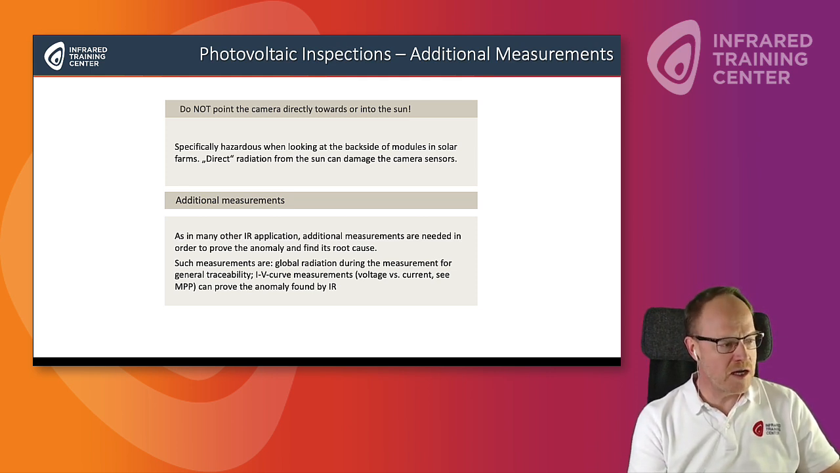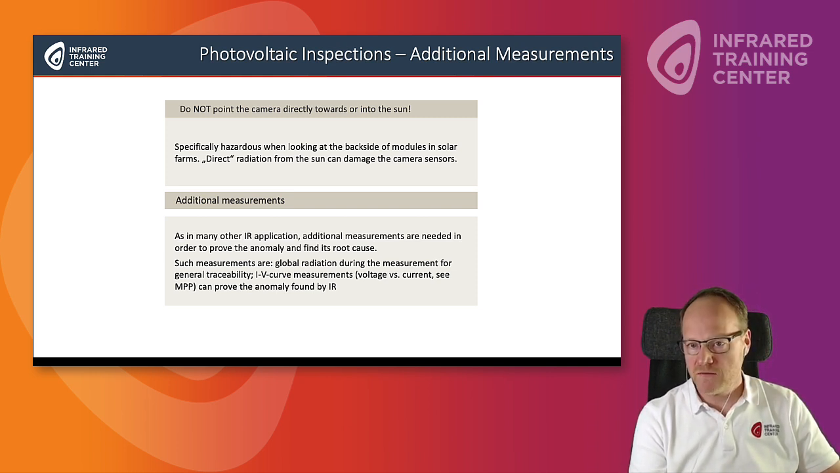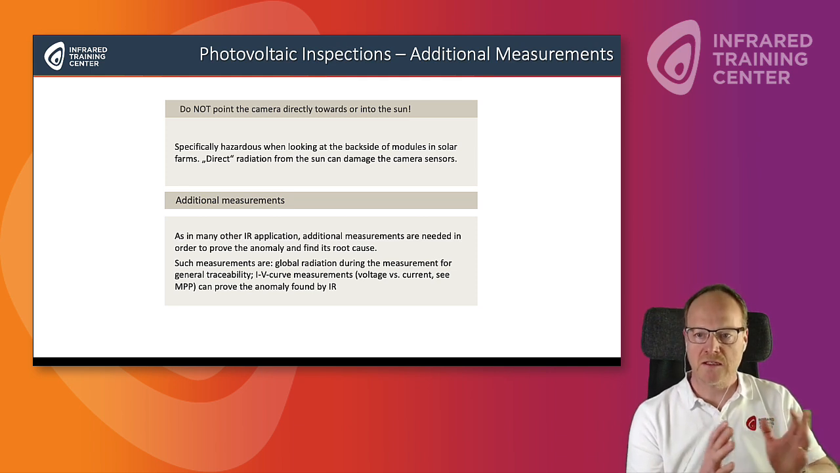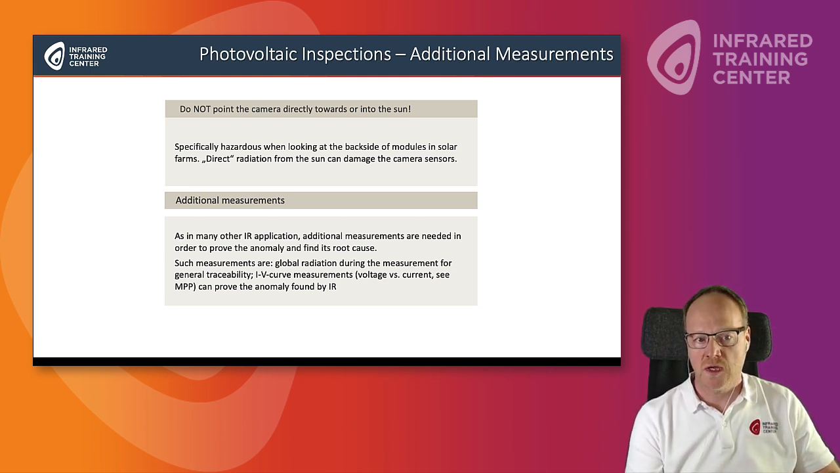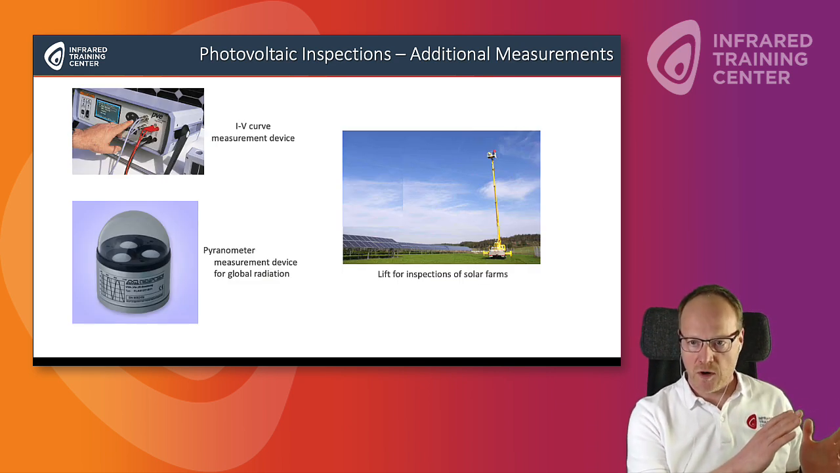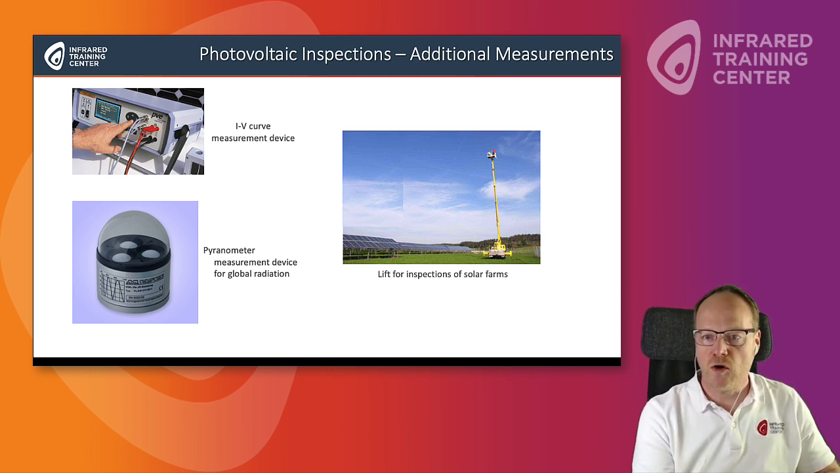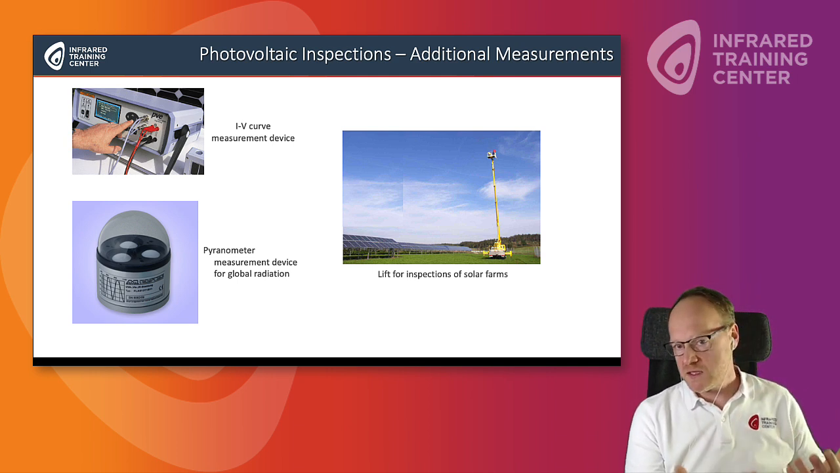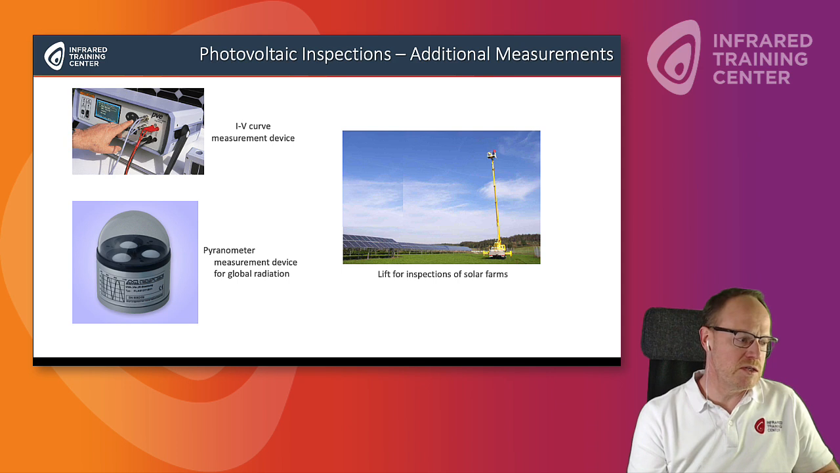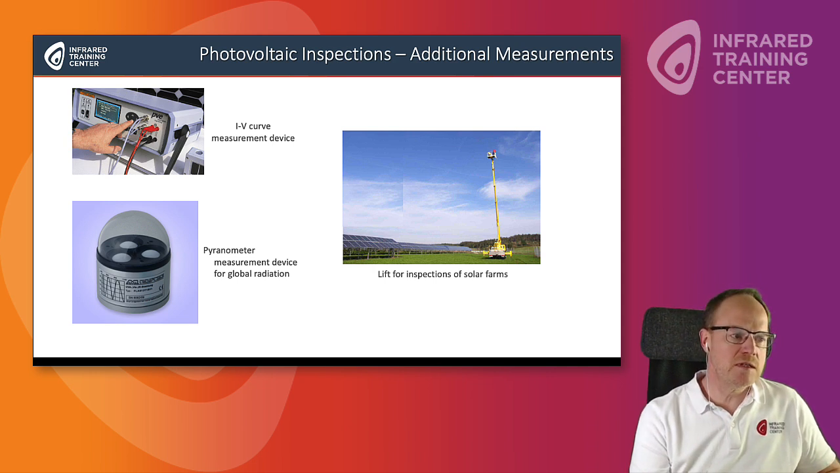And there's another device that is very often used, which is called the IV curve measurement device. Again, this is in order to maximize and optimize the power output. So it's a question of the voltage and of course the amperes which are measured. You can measure that with the so-called IV curve measurement device. The device you use in order to measure the solar radiation is the pyranometer, as you can see here. Those are typical additional measurements you use.